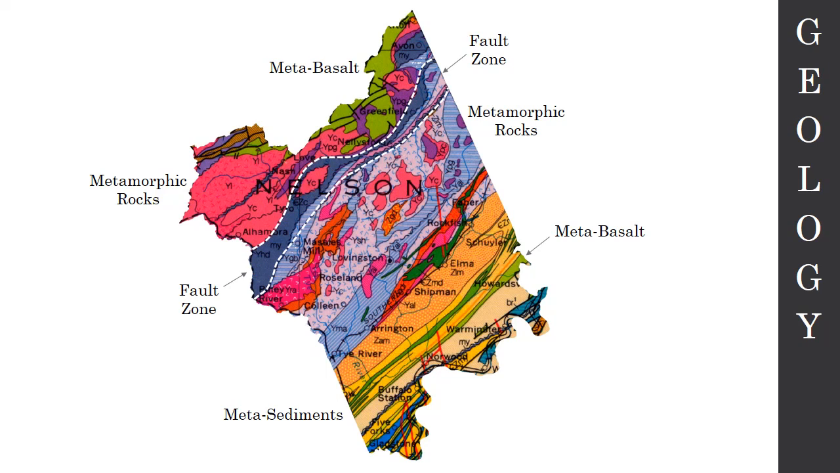Over here in the western part of the county, there are slightly deformed metamorphic rocks, and we also have metabasalt rocks. A basalt is just a dark colored volcanic rock. Think like Hawaii, those kind of rocks, except they have all been metamorphosed. So they have been deformed over time.